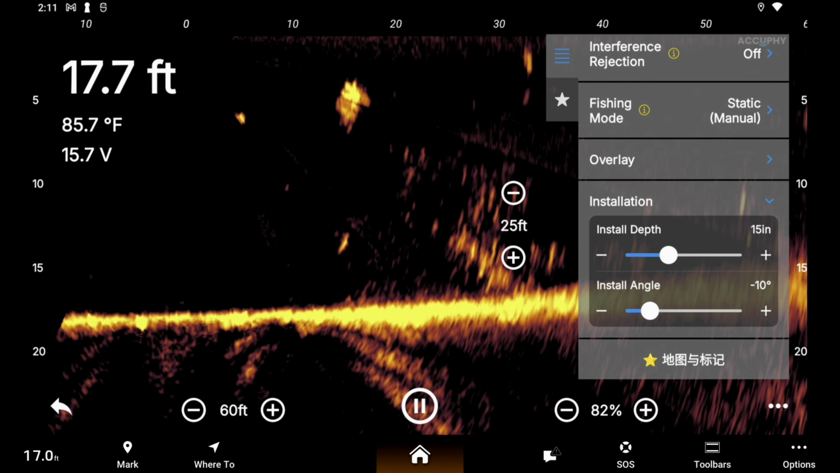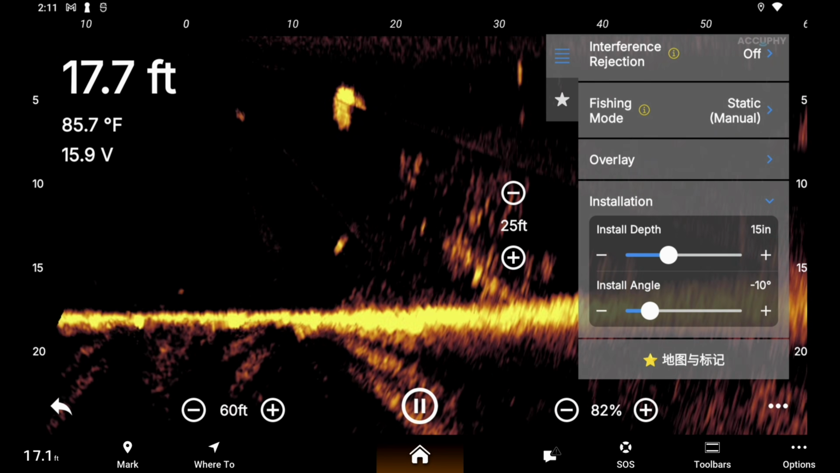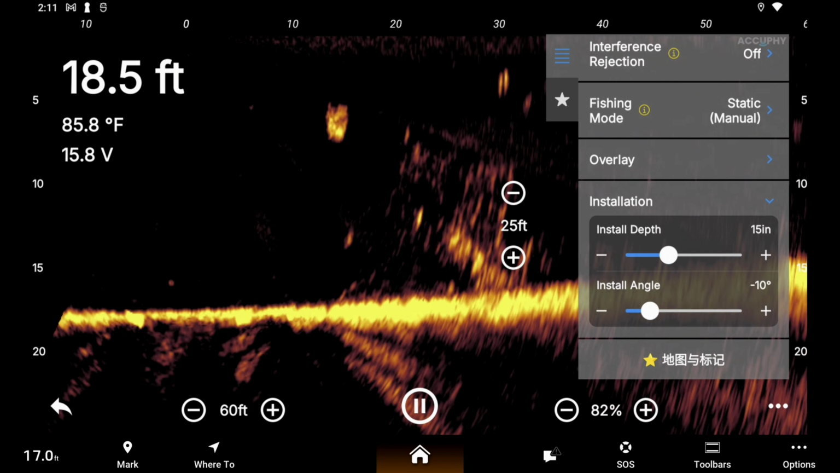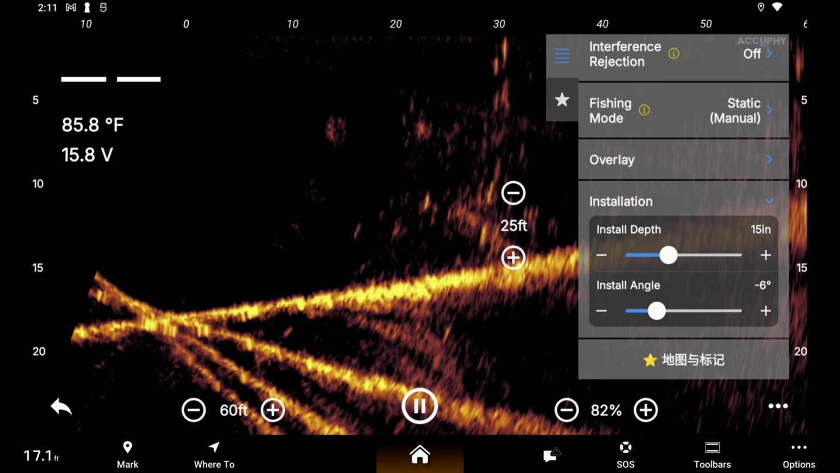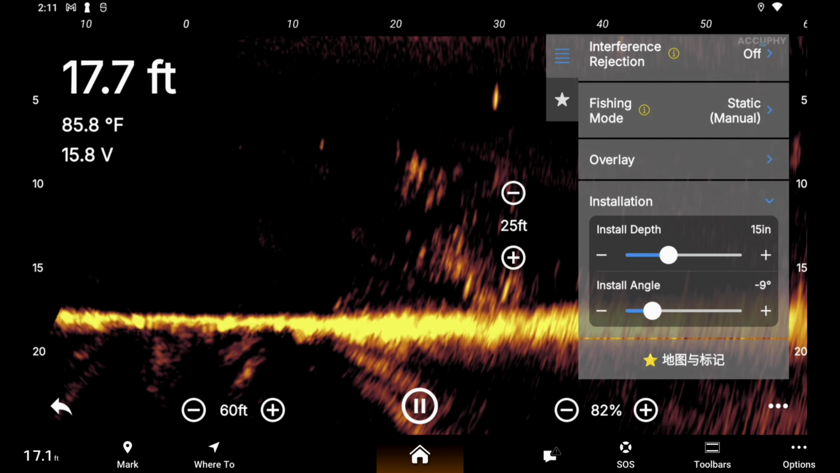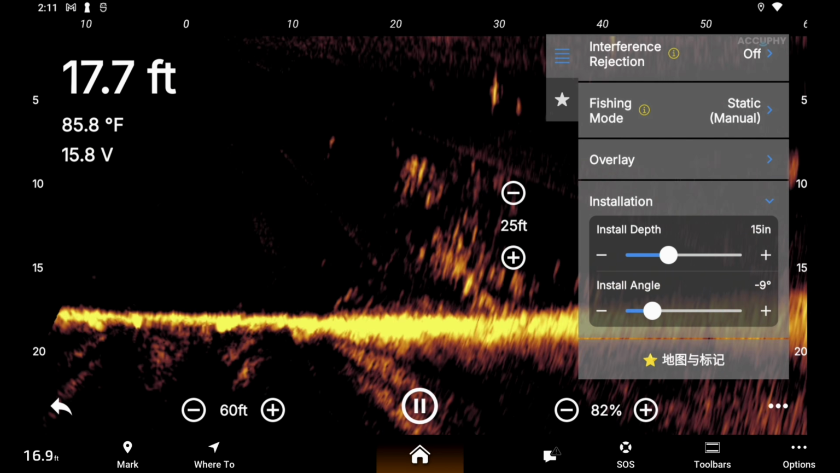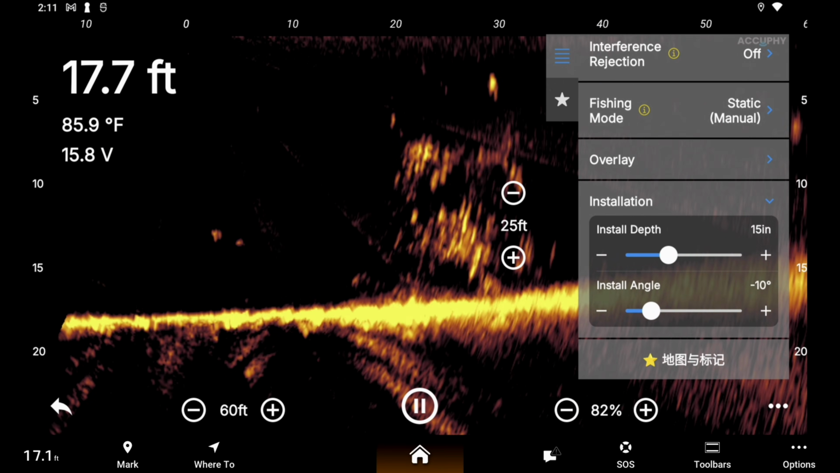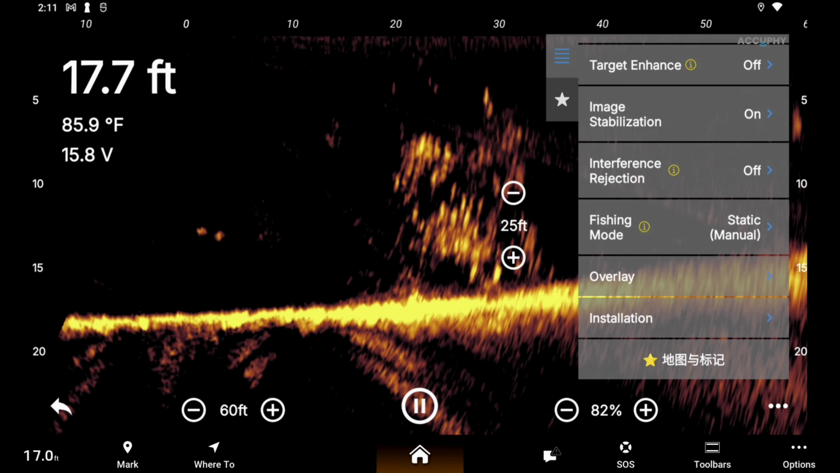And the angle is the angle of the bottom. You can adjust the angle, you know, to make it whatever you want. If you want to get that flat bottom, you can make that manual adjustment. We've got that. And that's pretty much all the features.